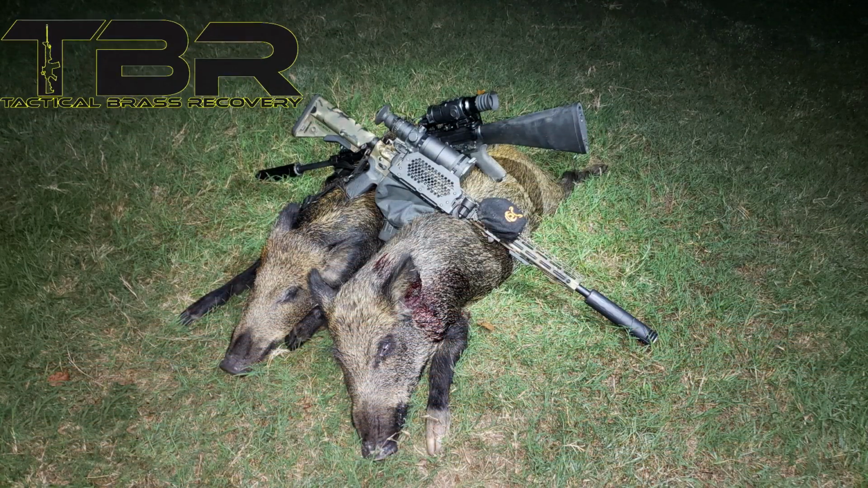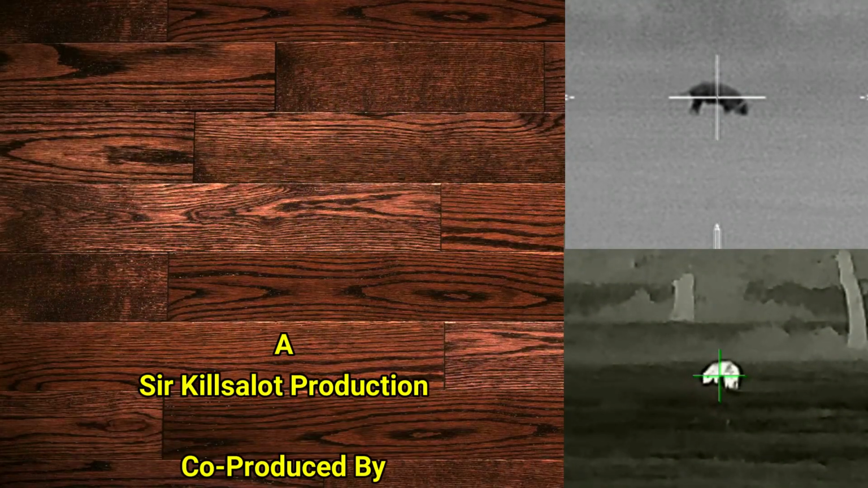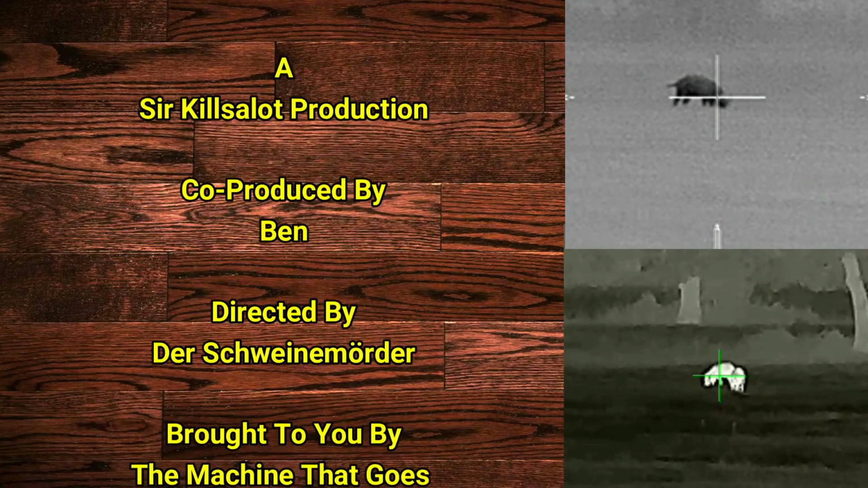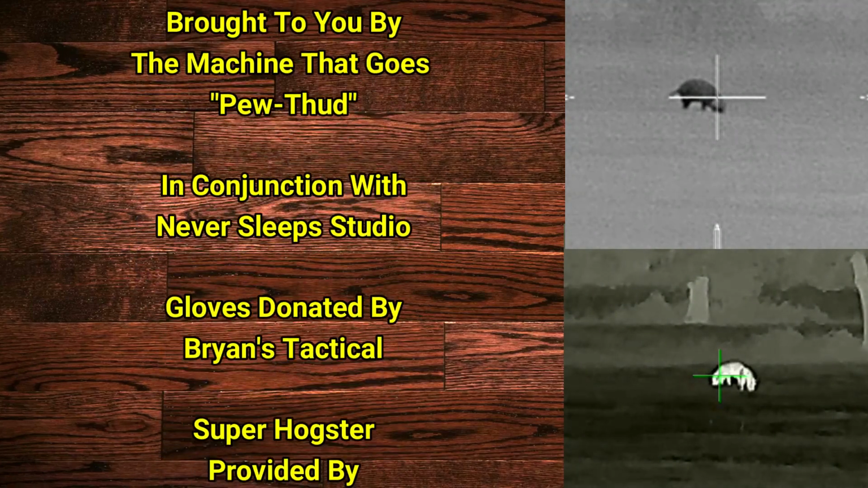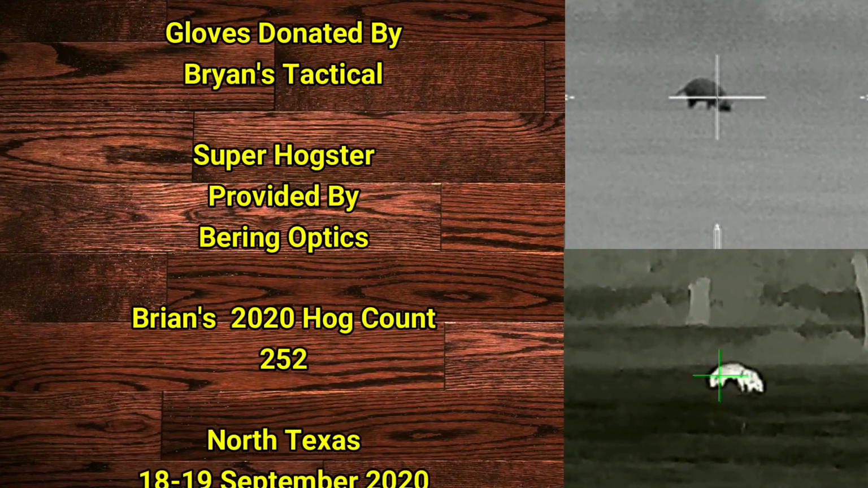Brass Catcher by Tactical Brass Recovery. And for our last hogs of the night, I came away with a 90-pound boar, and Ben came away with a 100-pound boar. Ben will be putting together a review of the Super Hogster, and that'll be on his YouTube channel, and I will post that when I get the link from him, both in the description and at the end of this video. In the meantime, I really enjoyed looking at the Super Hogster. It's a really nice, compact, lightweight scope that does a very good job.